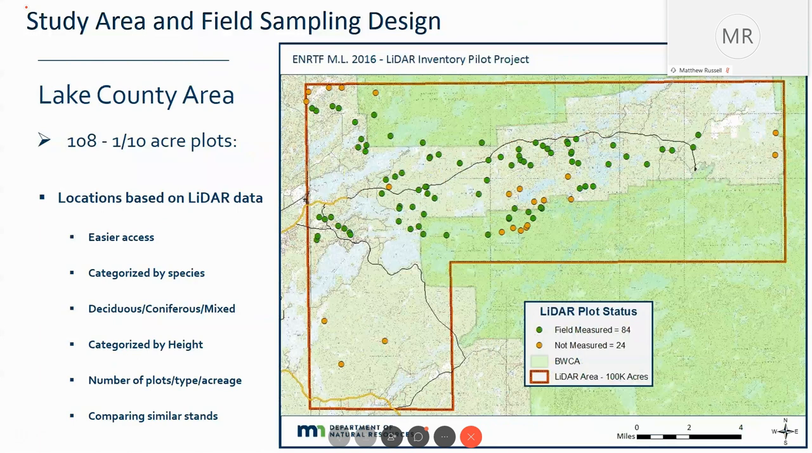In Lake County, we went about it in a little different fashion. We wanted to use the LiDAR data to drive where we will do our inventory. Again, we use the 10th acre fixed radius plots, but we use the LiDAR data to identify potential stands and their cover types, and then go along and provide data that way.